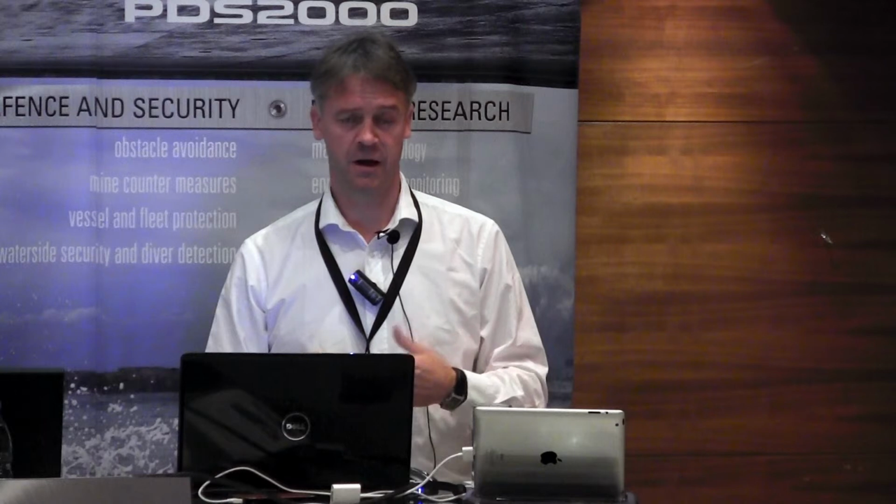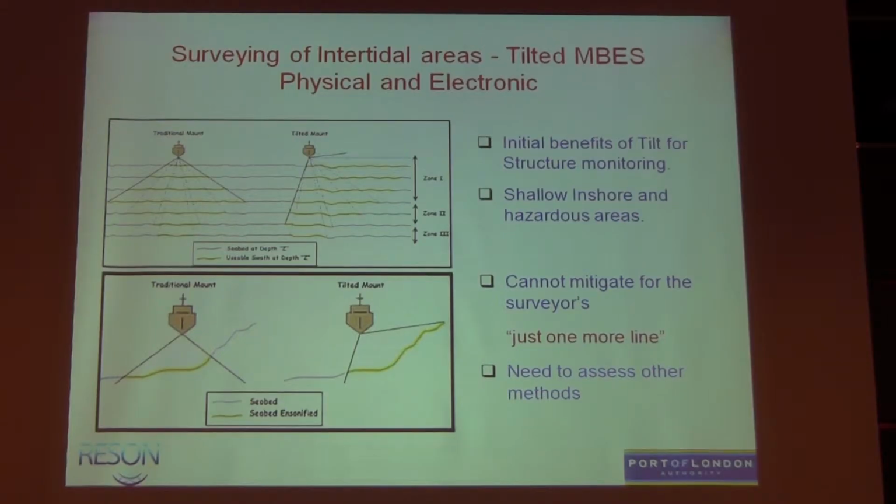So since 2009, we've been tinkering around the edges of using vessel-based LiDAR. And we know that tilted multi-beam, whether it's electronic or physical, works. We've got electronic tilts now with the 7125 and the 8125H, which we didn't have before, so we designed all our mounts to be physically tilted. But there are benefits in coverage, certainly. We know it's sort of proven.